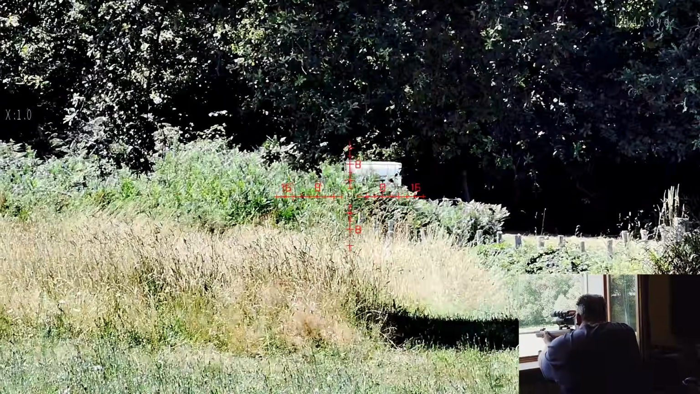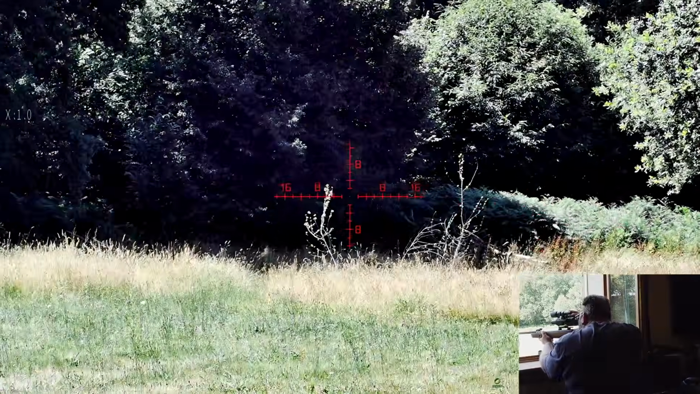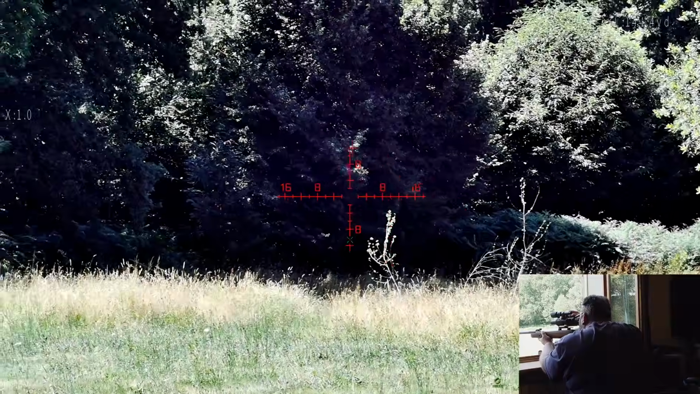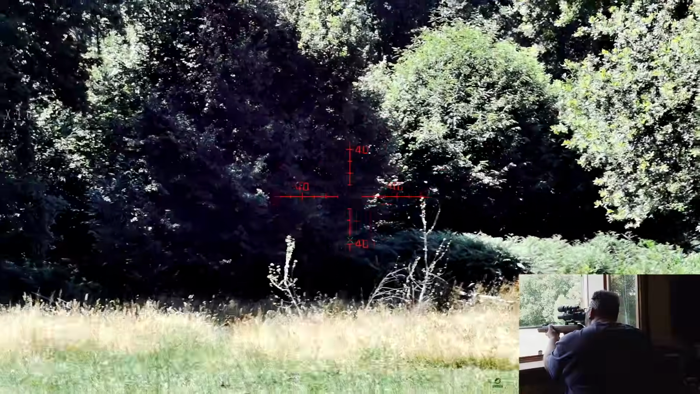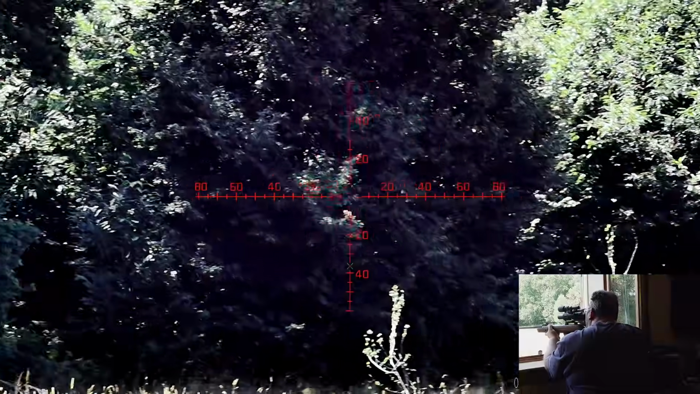Let me see if I can zoom in. Yeah, it'll take a bit of experimenting with to see the rangefinder. I mean, that little tree there, 145 yards. I suppose that's probably about right. I don't know if you can see on the screen if it's actually shown on the recording, but that's 2 times. It's gone now. 2 times. It's not changing on that thing.